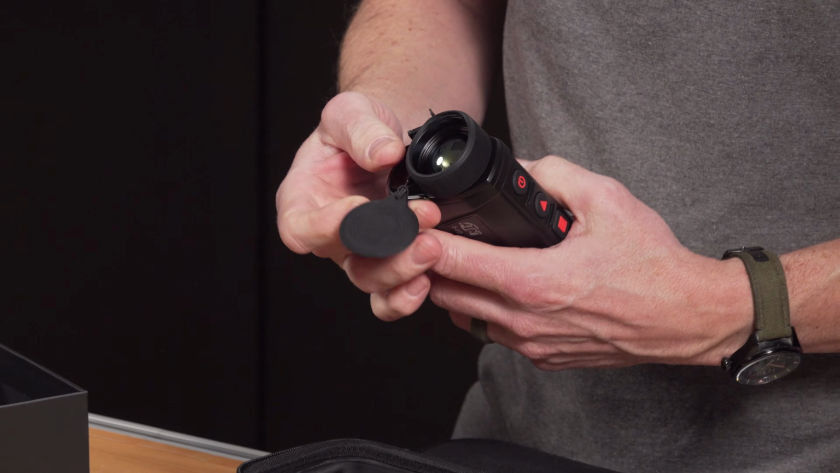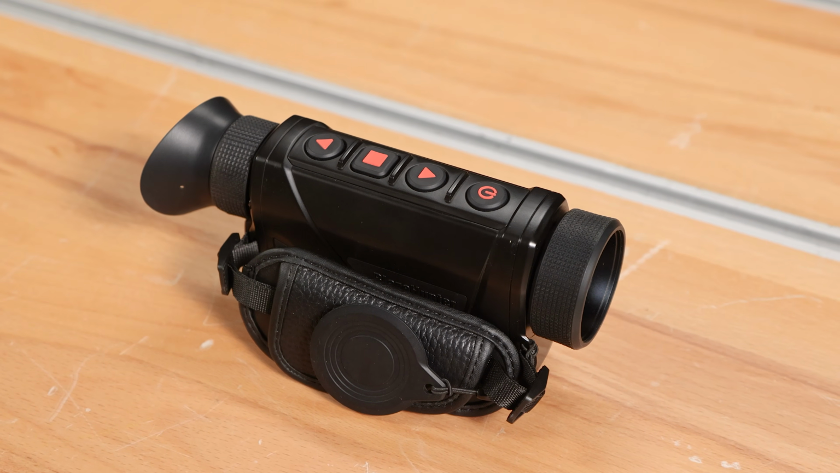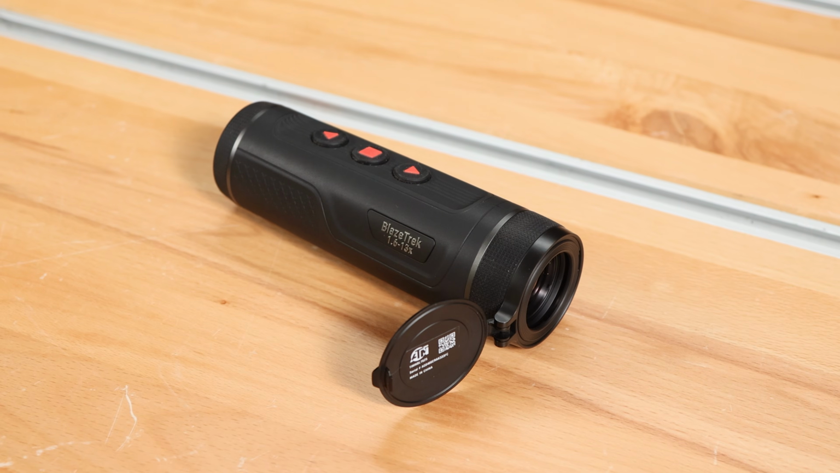It's a new thermal monocular available with and without an integrated laser rangefinder. We have the laser rangefinder, so we're going to be able to show you what this thermal monocular can do and also compare it to our Blaze Trek.